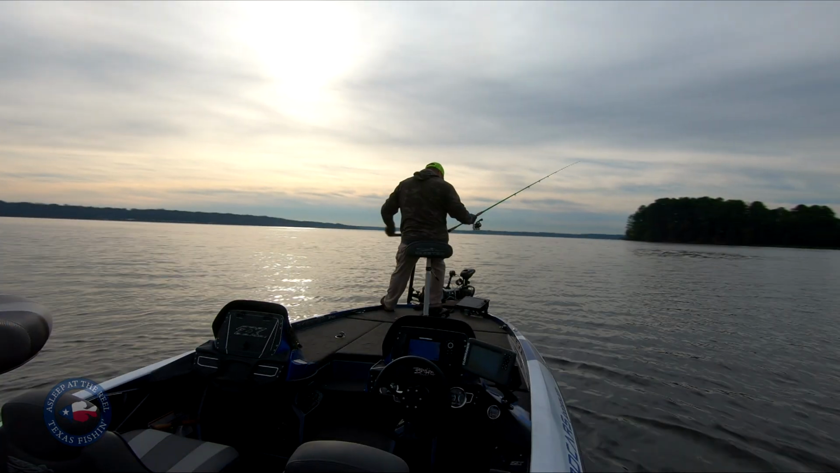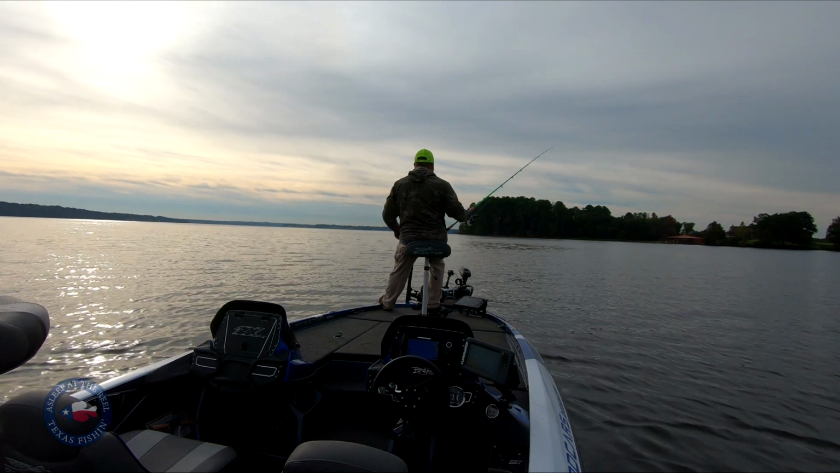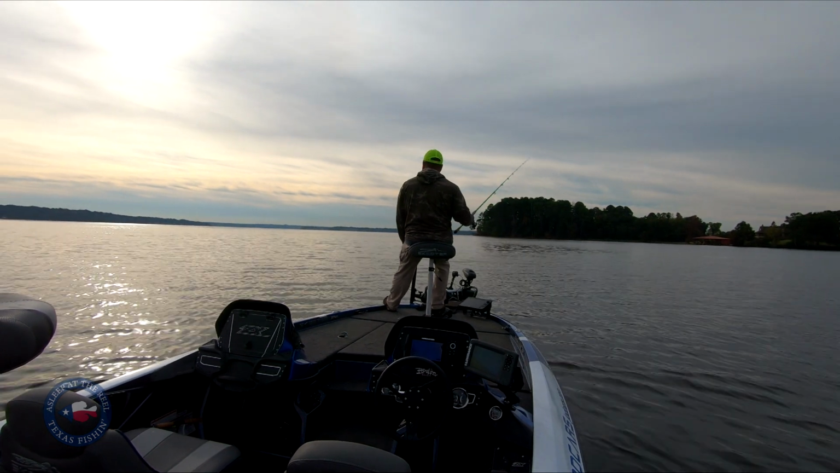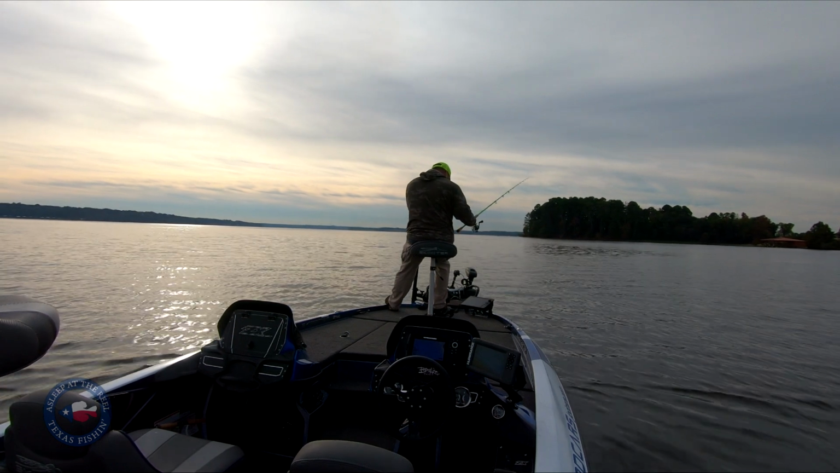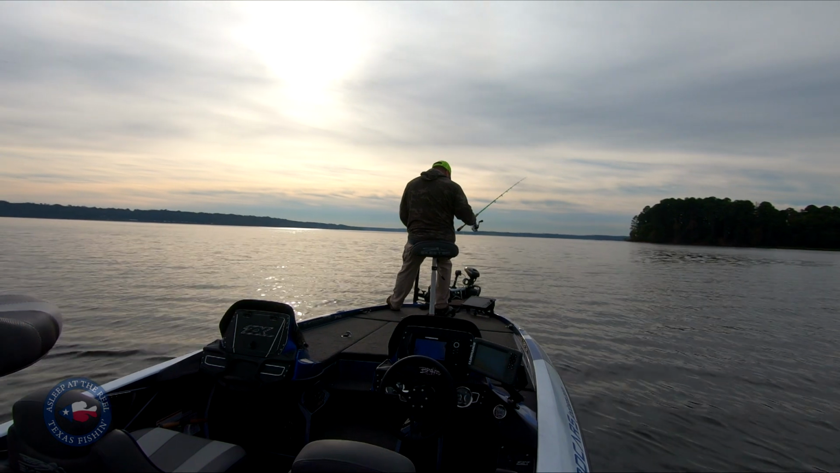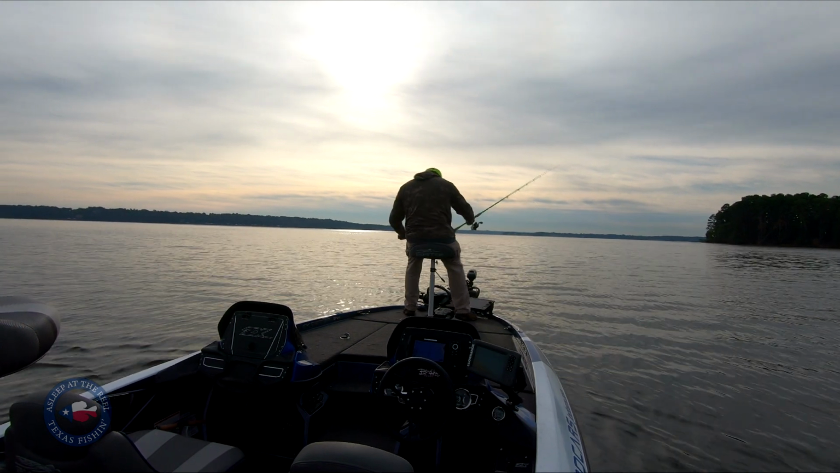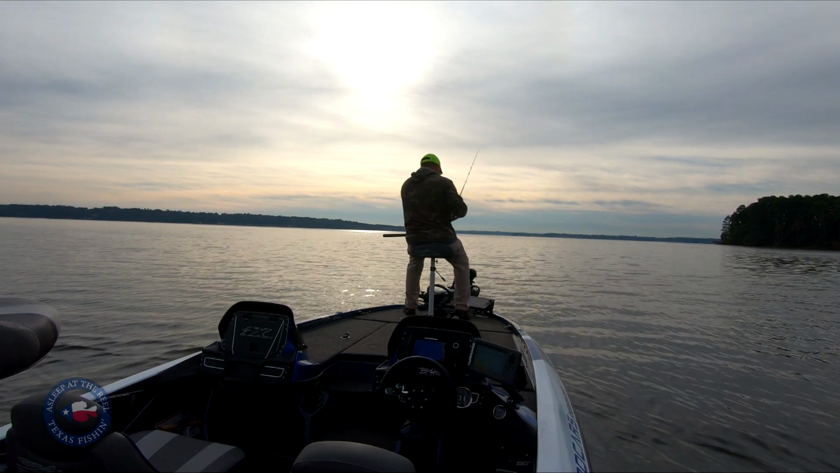All right, for you Livescope people, I'm now in version 4.0 of my pole from my transducer. There we go. It seems to be going well. And I got a nice big one right down below me, 2 feet out, so let's see what happens.